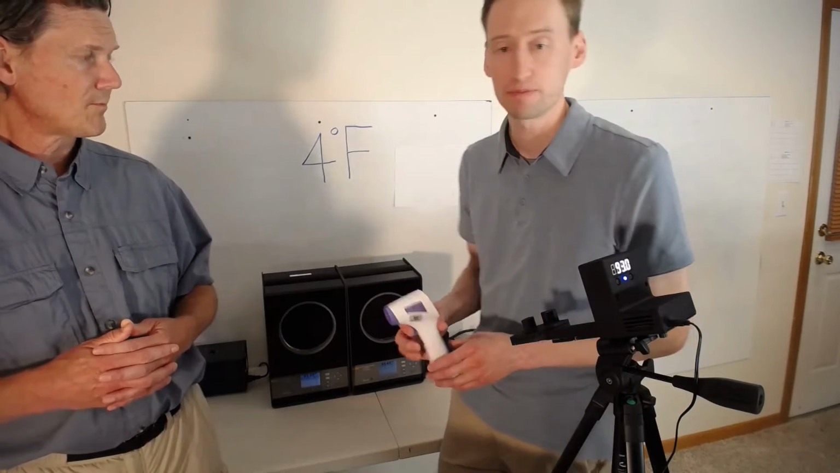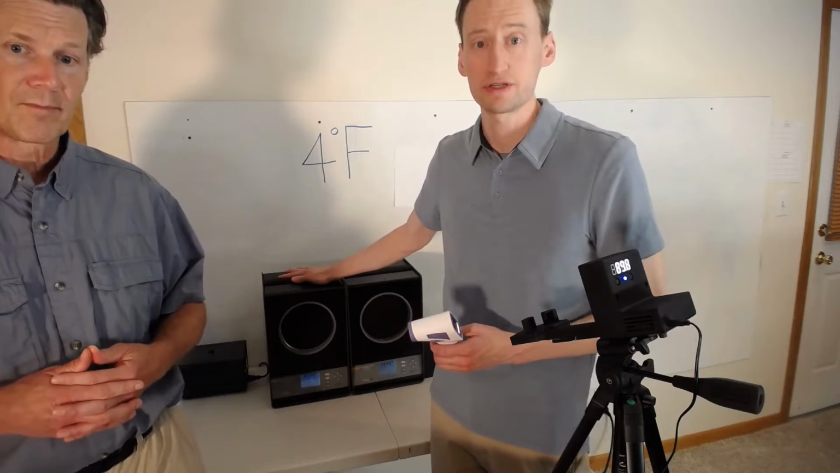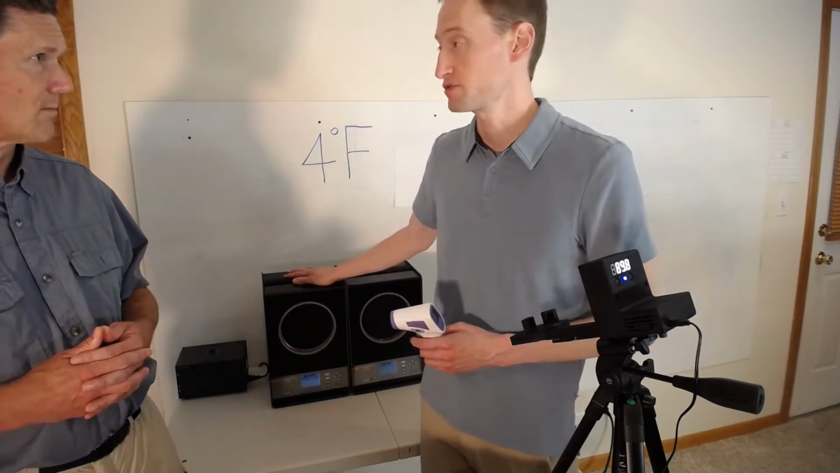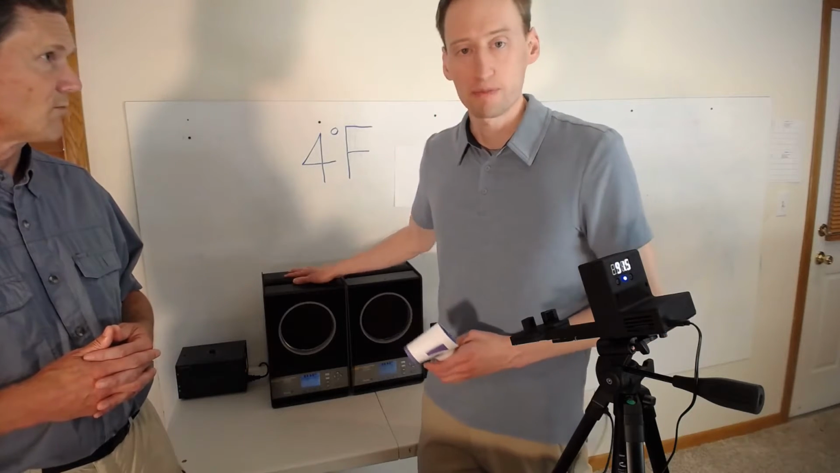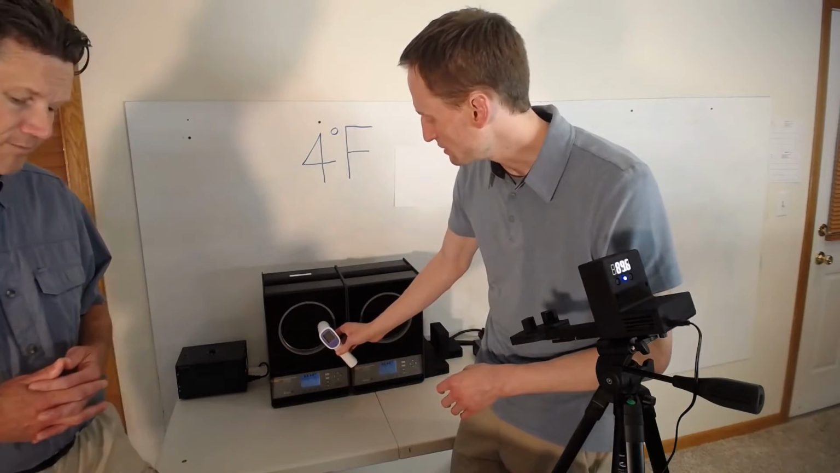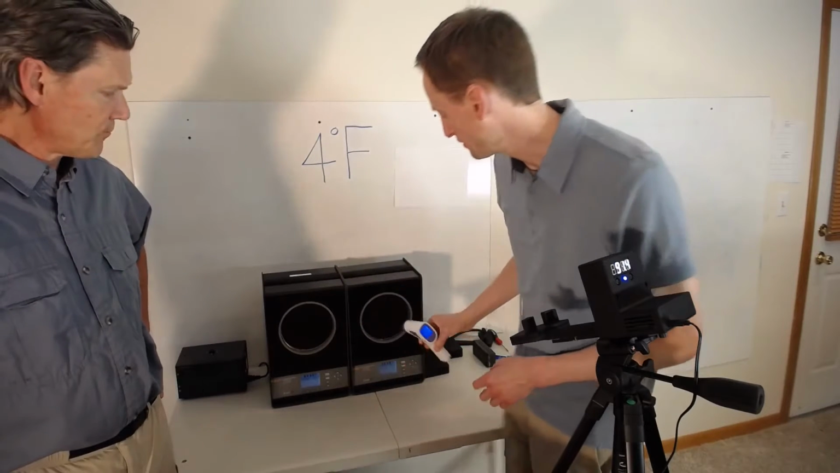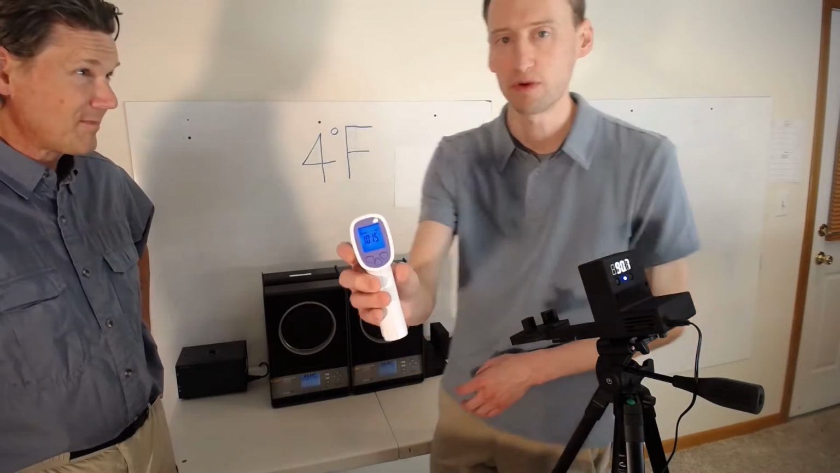And I'll demonstrate briefly with infrared calibrators. You can use these to detect these, but they're very expensive. These particular units are over $8,000 a piece, and they are challenging to operate and set up. So I'm going to test this on a 90-degree black body, 97.3. And I'm going to test this on a 99-degree black body, 101.5.